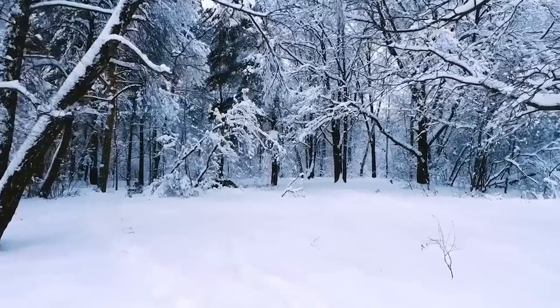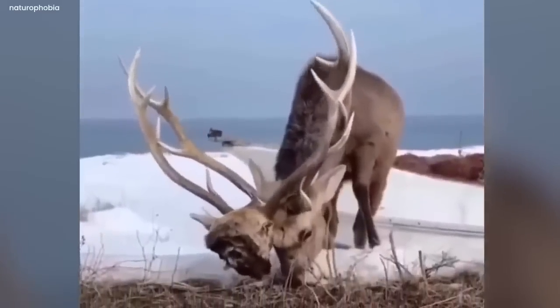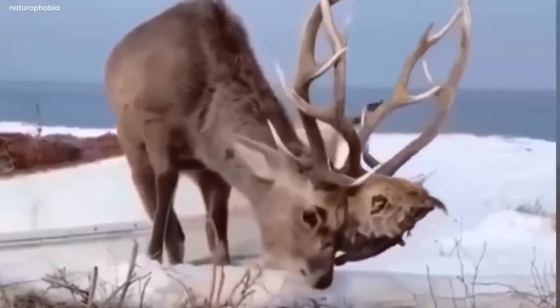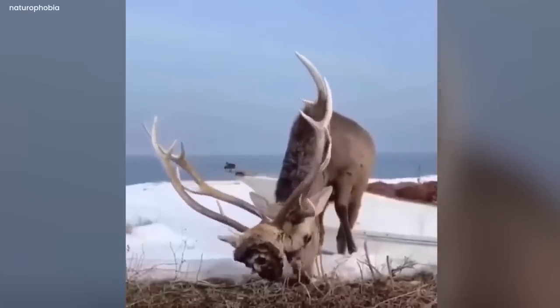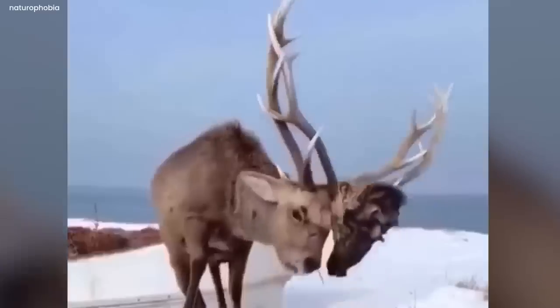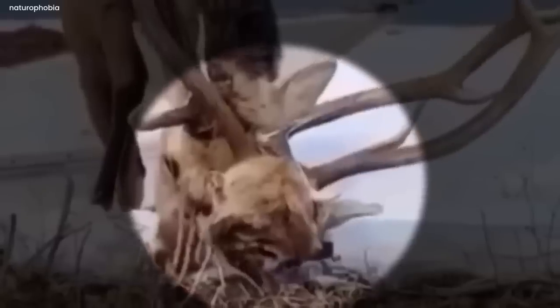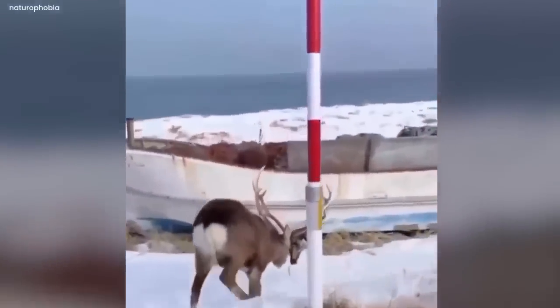In the blissful sight of the Arctic region, a colossal deer with enormous antlers was seen wandering through snowy hills. However, this wasn't the sole reason to document this beautiful herbivore. There was something peculiar about this colossal elk. As he was grazing in the meadows, a giant thing stuck in his horns caught the observer's attention. That massive thing was the crown of his victorious battle.